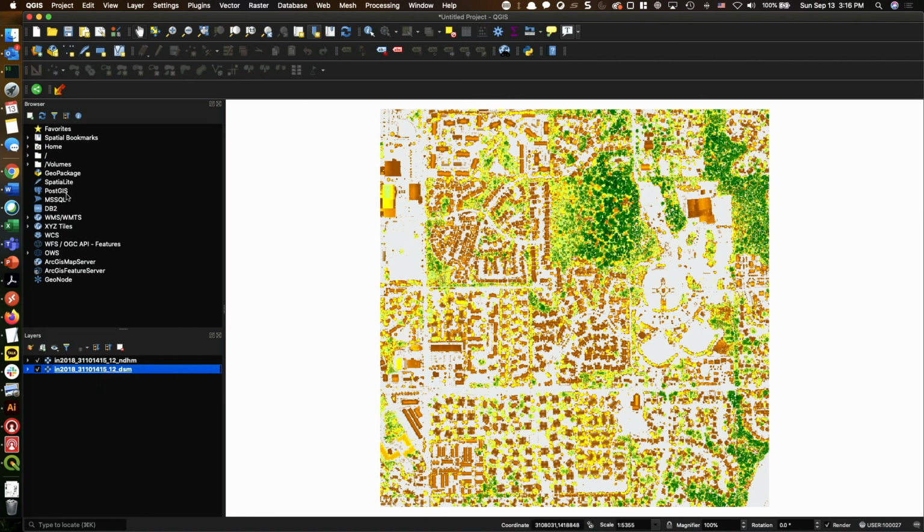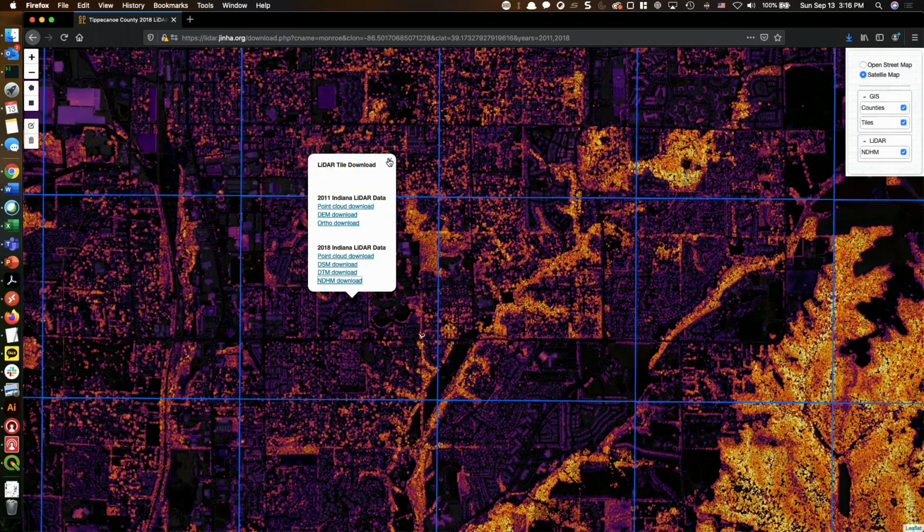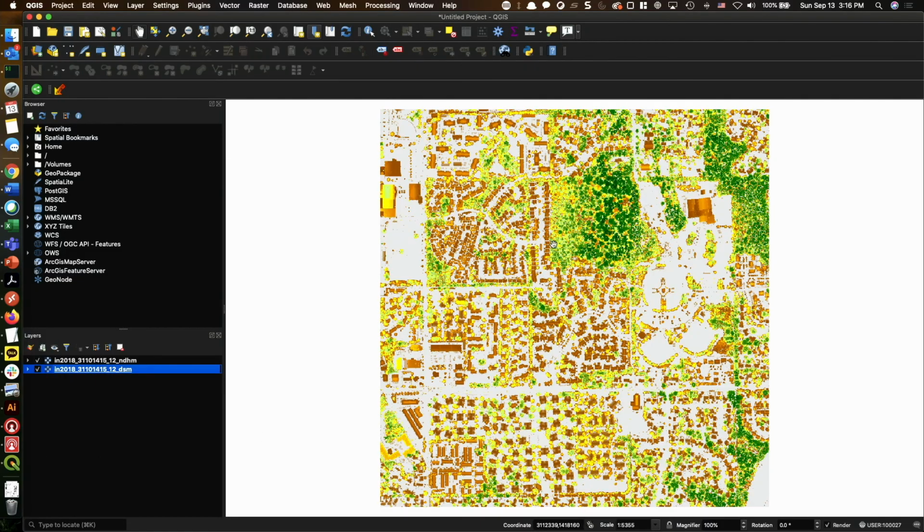And if you go back to the download window, back to Firefox, and this is the tile that we just clicked, you can clearly see that the location you clicked is being represented in the data product that you just downloaded. So this confirms that you downloaded the correct data set. With that, I'm going to end my part of the presentation, and I hope this presentation provides information on how you can access and visualize Indiana statewide LiDAR data.